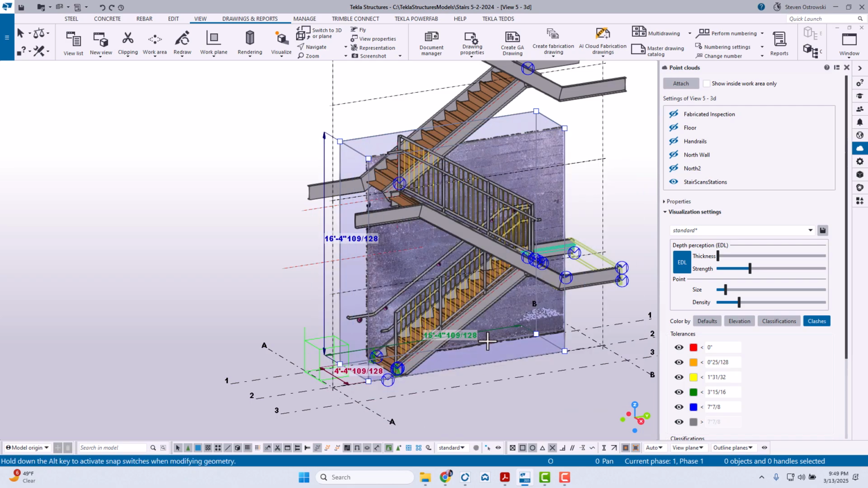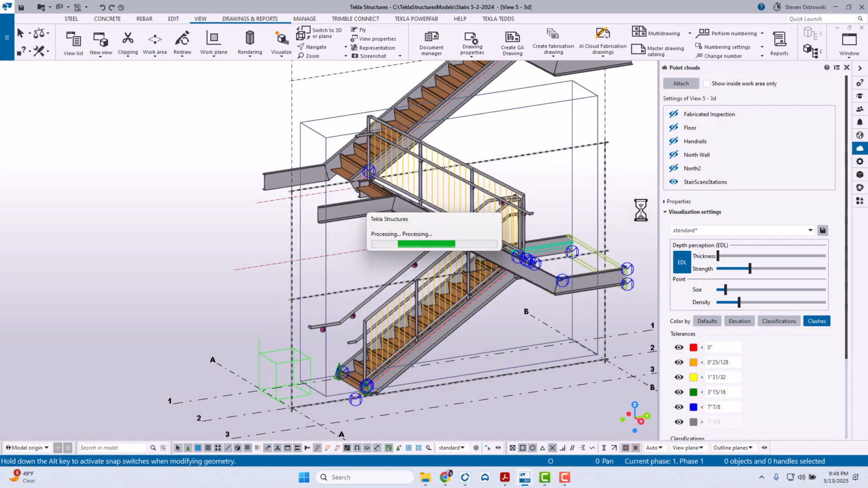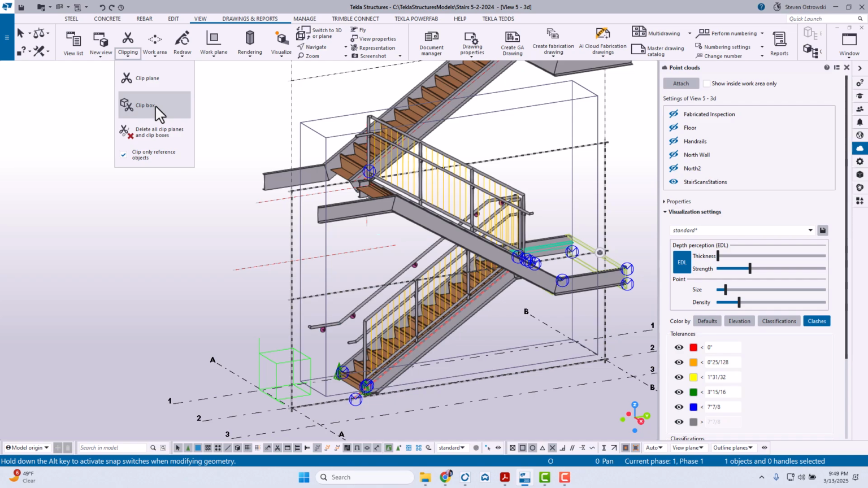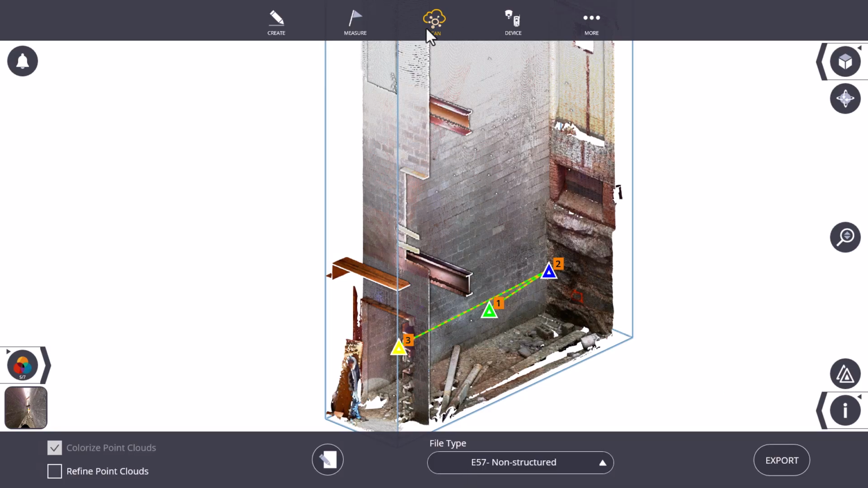So here I can drag that in, just look at that back wall, drag it across, and then once my detail is done, I can finish designing my stairs and then send them to PowerFab with the new connector there to be fabricated. Send that model back out to the field, probably do another scan just to make sure that core hasn't changed and run an inspection there, as well as scan the fabricated stairs in the shop to make sure that they were built as designed.